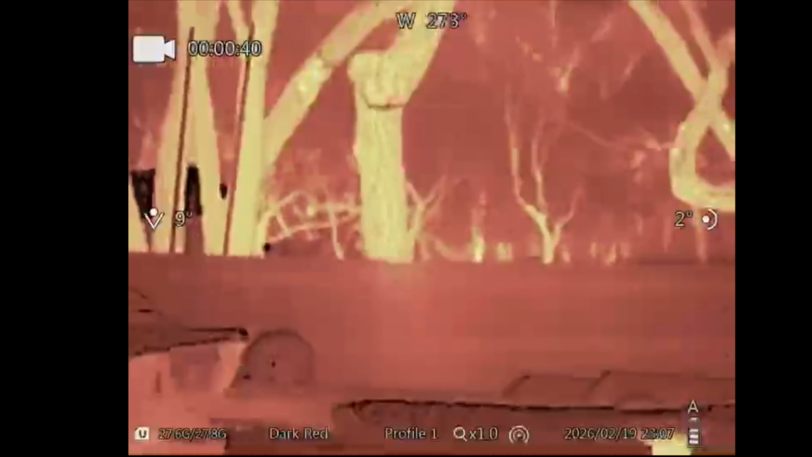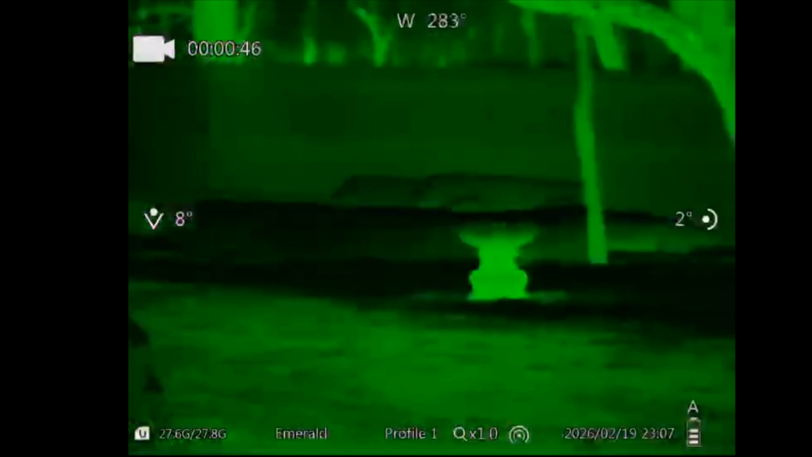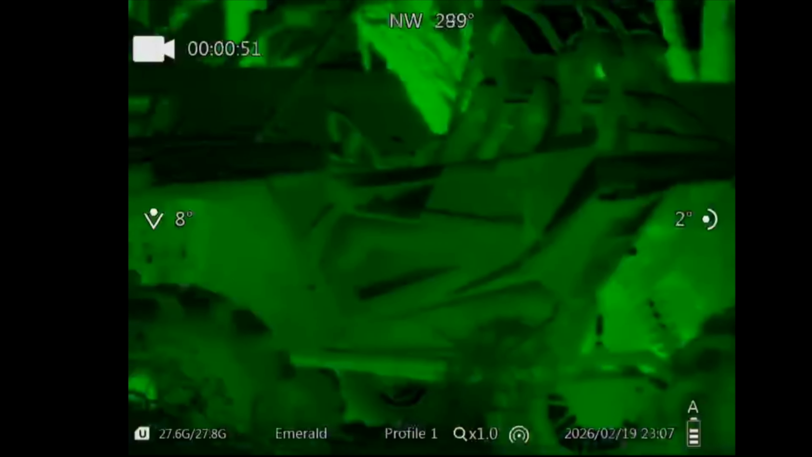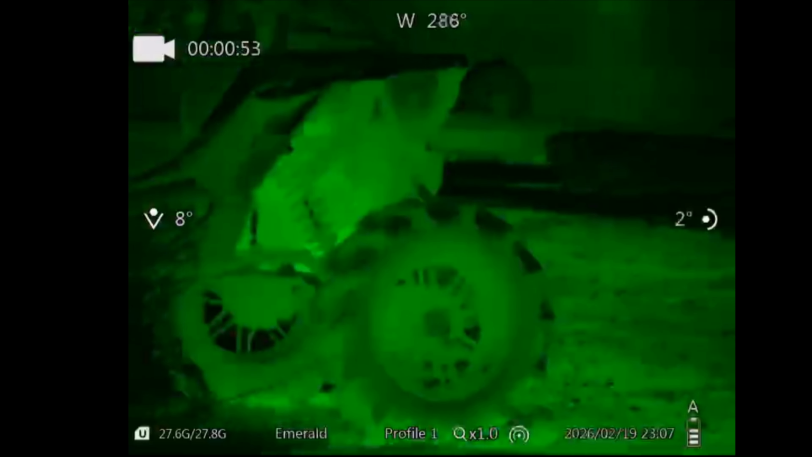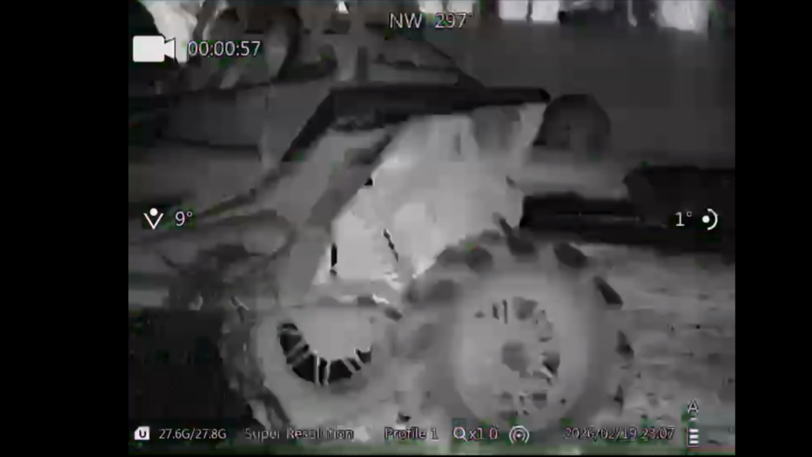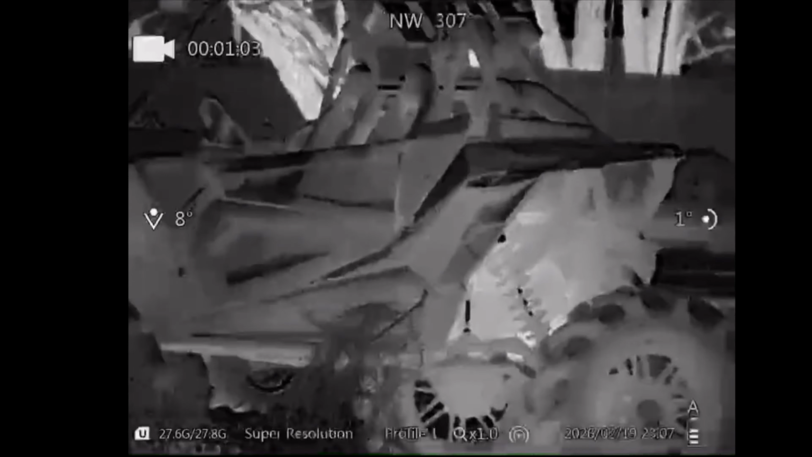Alright, nice pinkish, in case you need some pink. What else? Green. A lot of times we're bringing eye fatigue at night, so maybe this green would help a lot with that. I can actually see the spring on the side-by-side. Now we're back to the original. Alright, let's take this back inside.